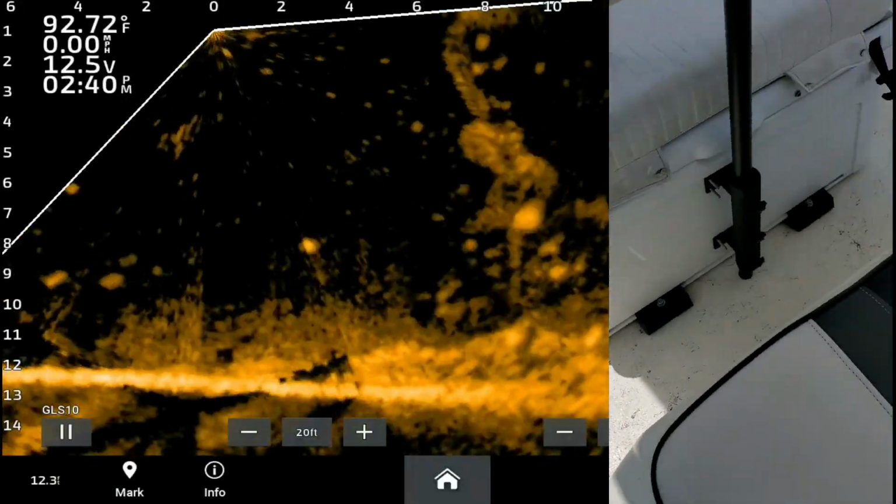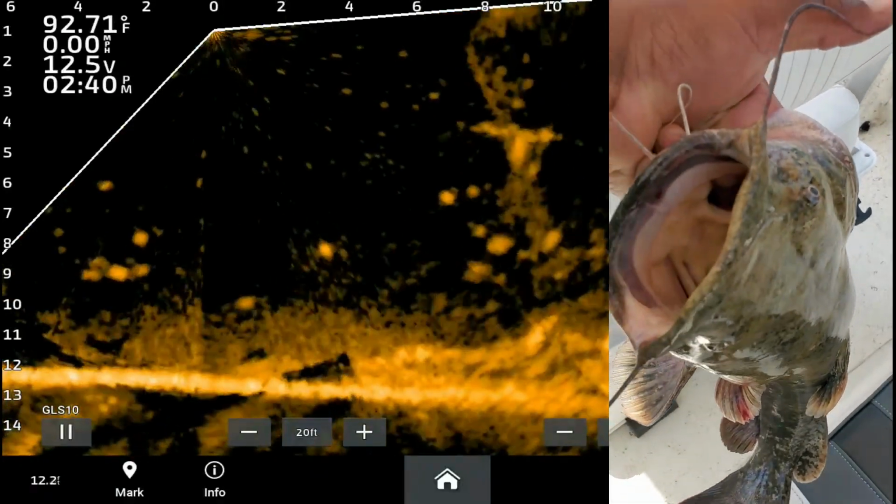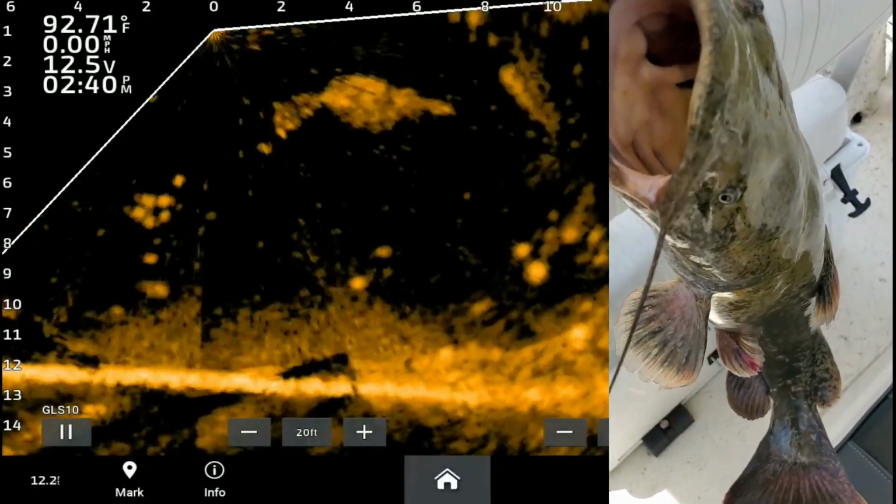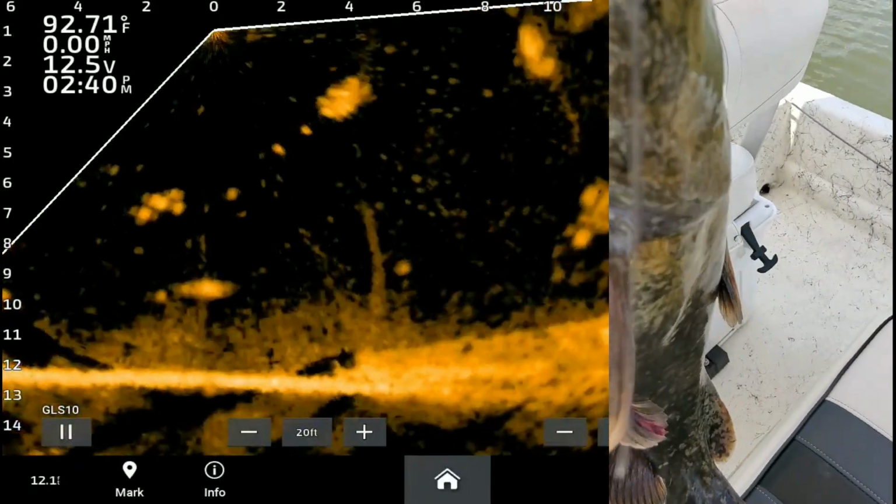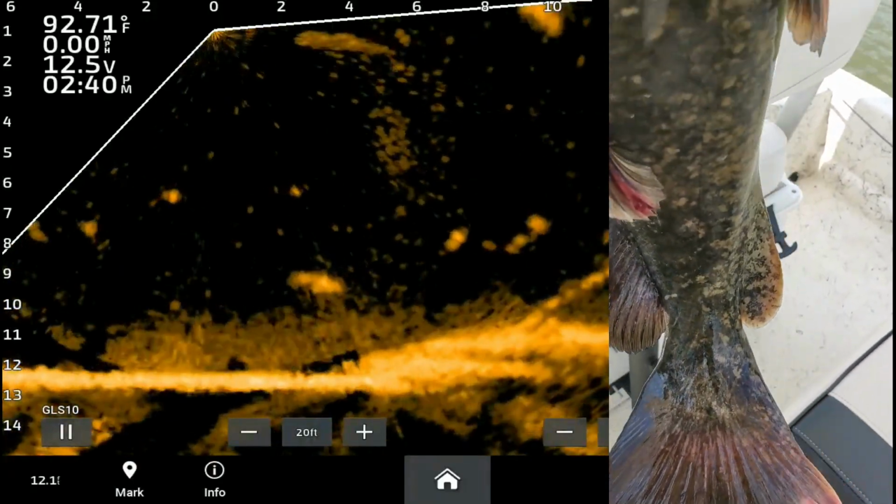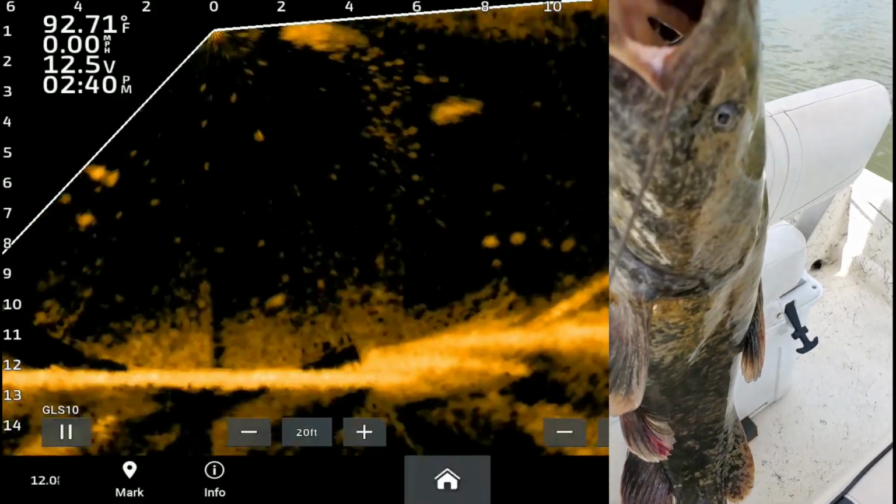Look at the colors on that thing there, y'all. Look at the colors. Eyes camouflaged in there. Big old wide mouth. Perfect size to eat right there. But it don't matter with these. They don't get fat in their meat.